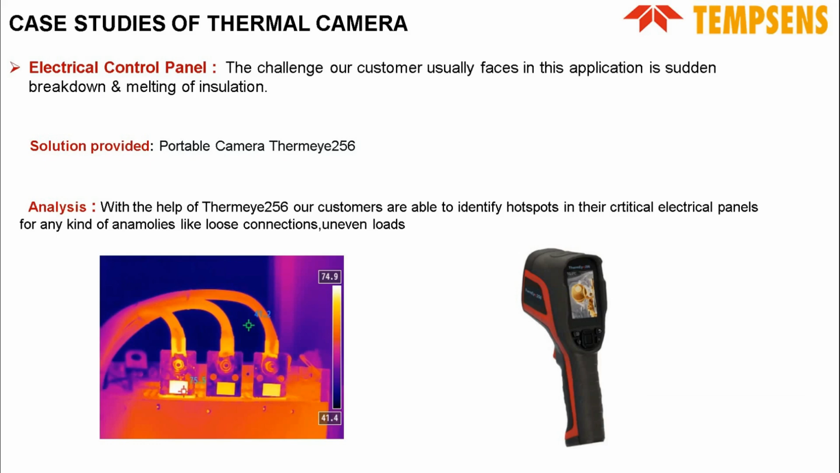First is electrical control panels. The challenge our customer usually faces is sudden breakdown and melting of insulation in the conductors and phases, and overheating of the phases also. The solution we provide is the portable thermal imager Thermite 256. With the help of Thermite 256, our customer is able to identify hotspots in their critical electrical panels for any kind of failures like loose connections, uneven loads, etc.